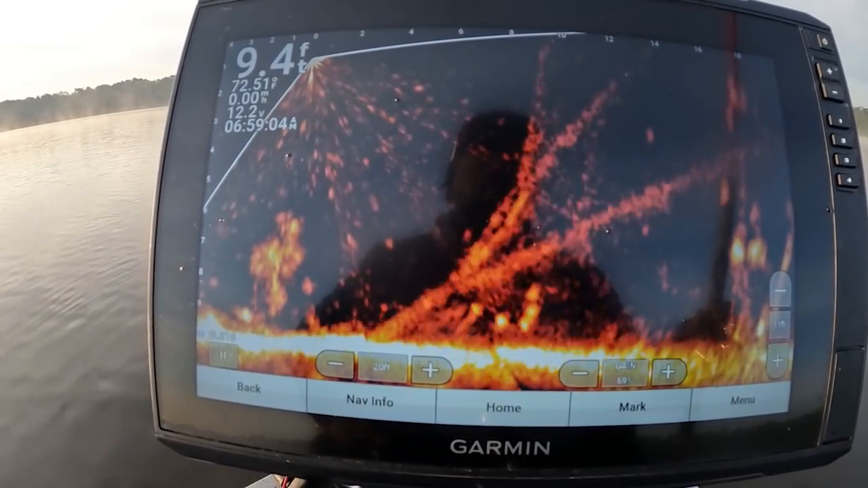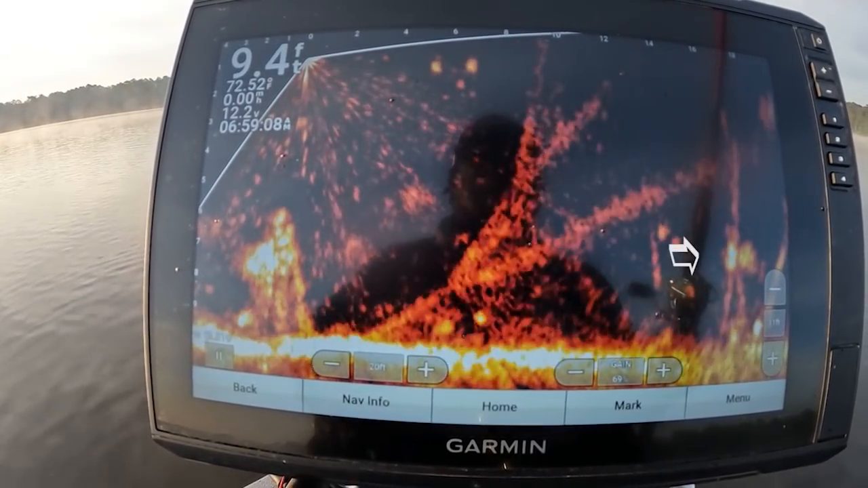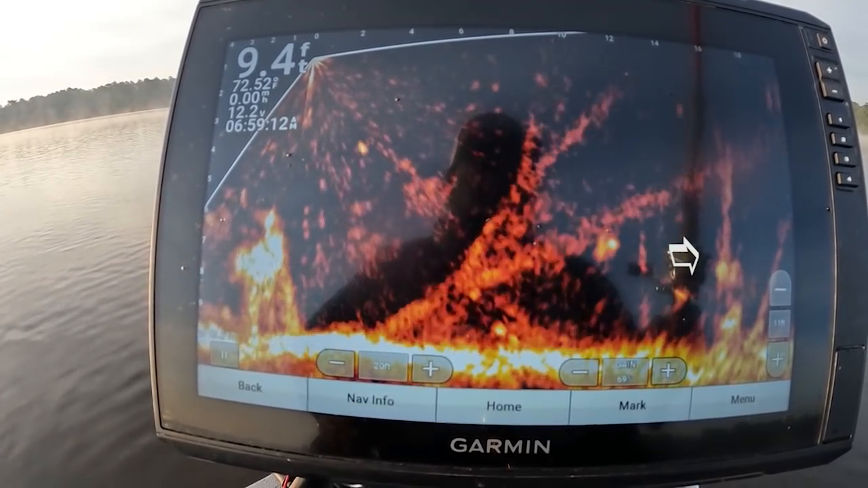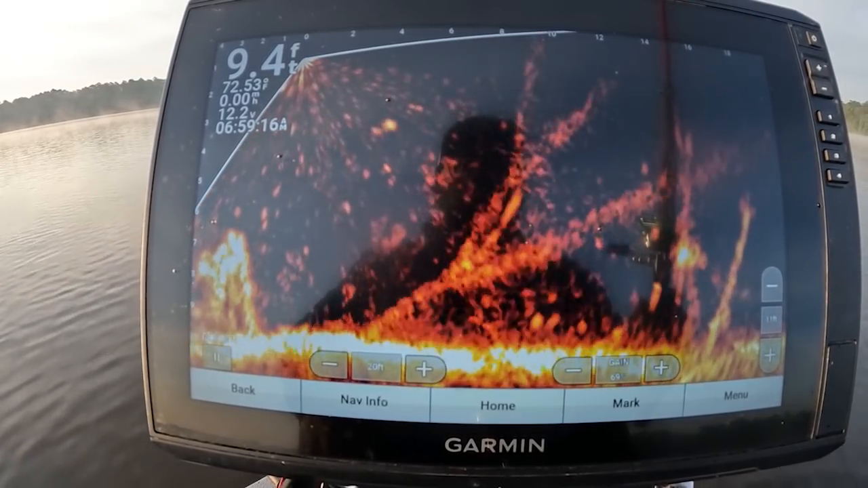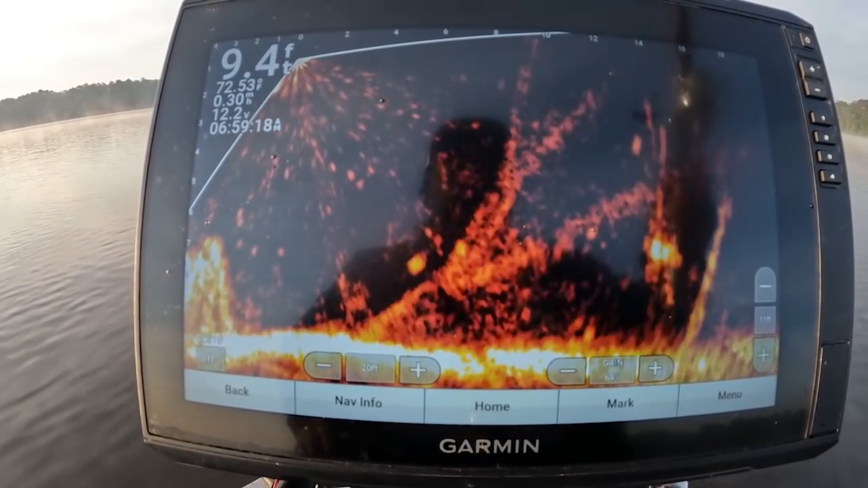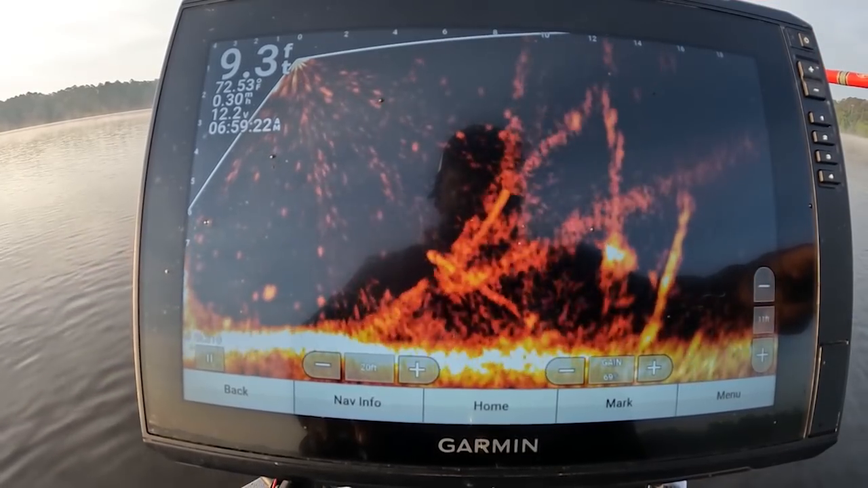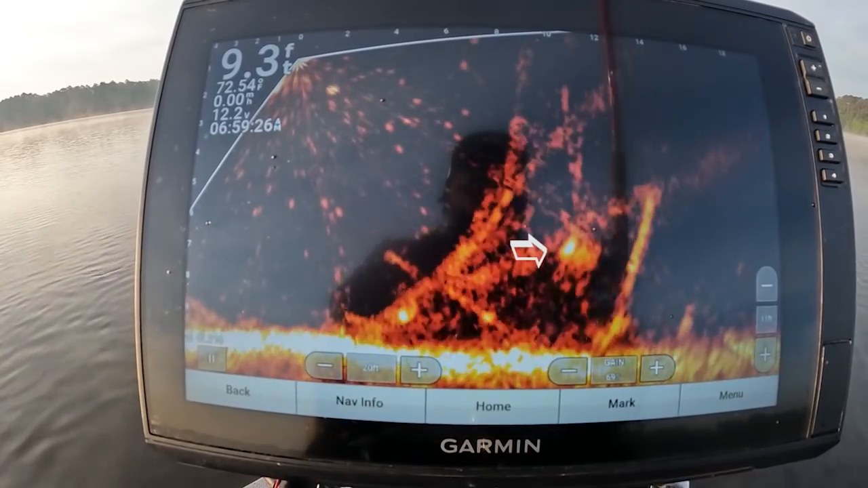Alright guys, so I'm just fishing willows, scanning out, trying to get to them. See two of them right there to the right of the screen, about 16 feet away. I got my dirty milk on here this morning, y'all. See if I can get one to move right quick.